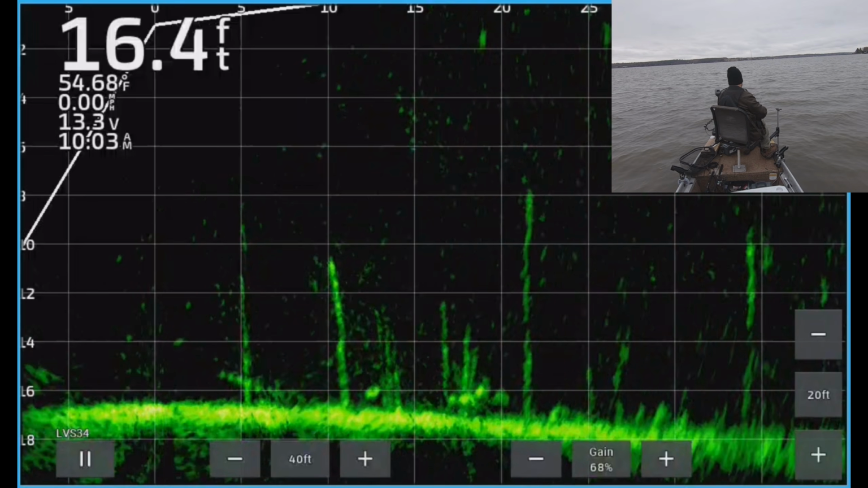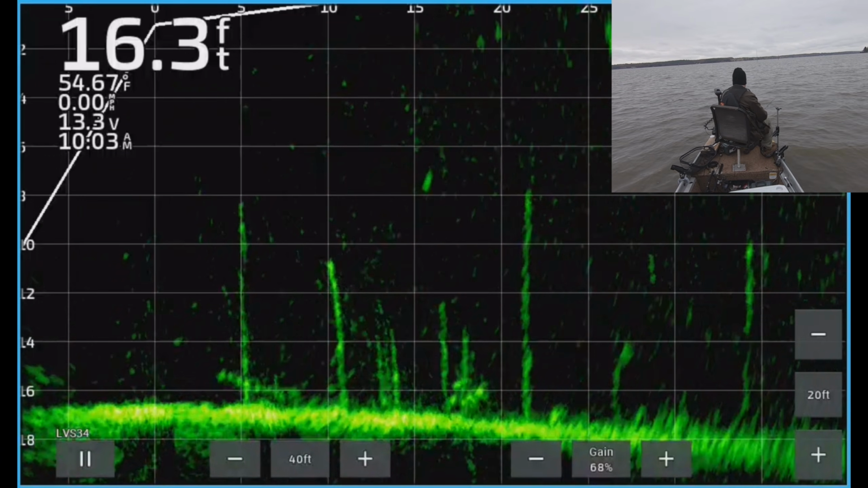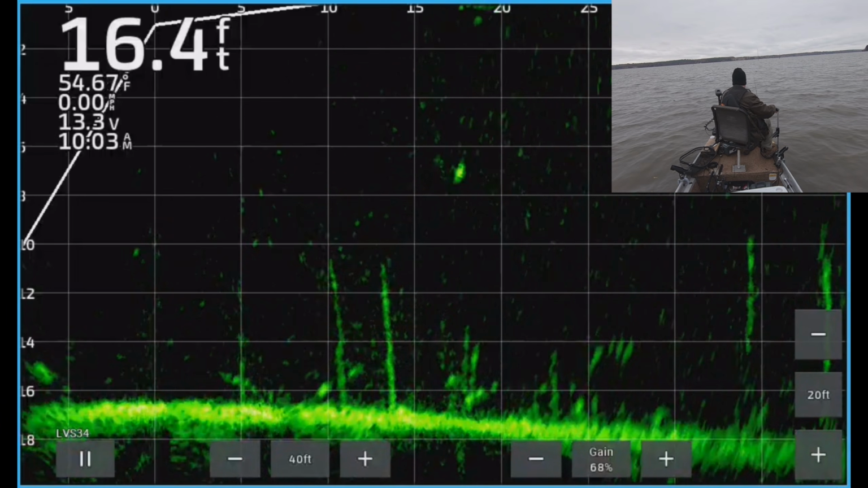So, let's see. I think that's that same bottom mark. I think he's still there. There's a few fish down there, but I think that same one's still sitting on that, between those stumps down there.